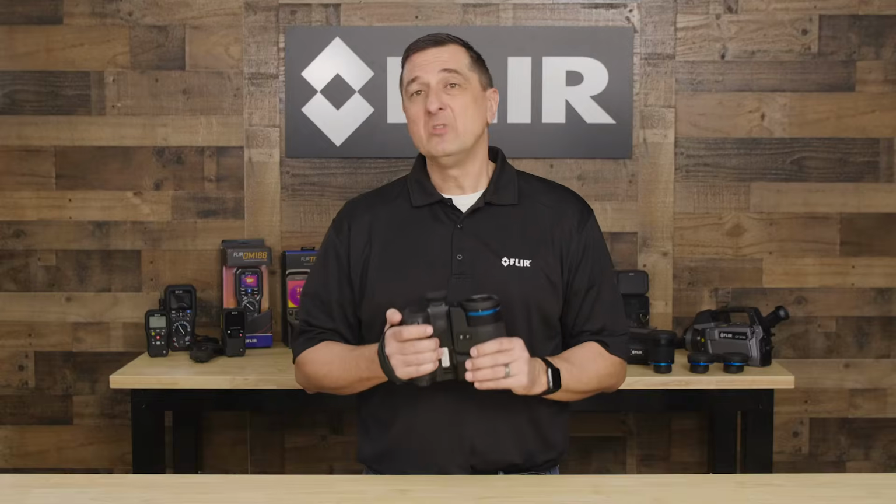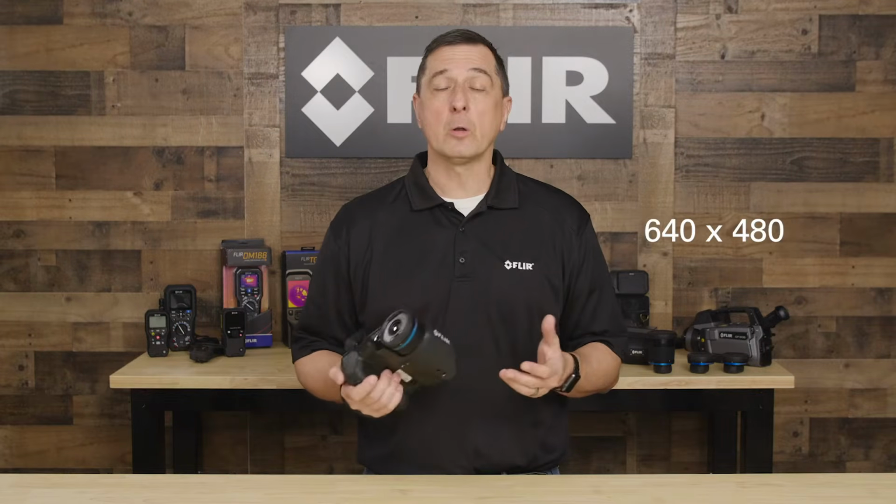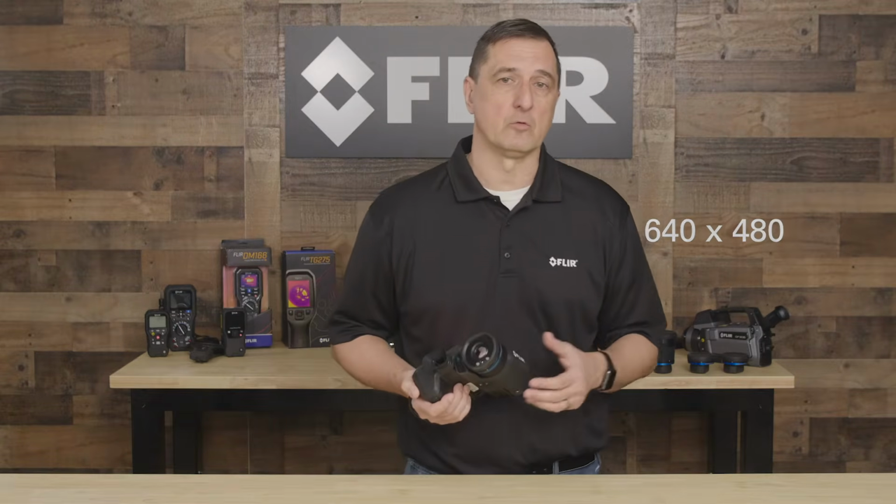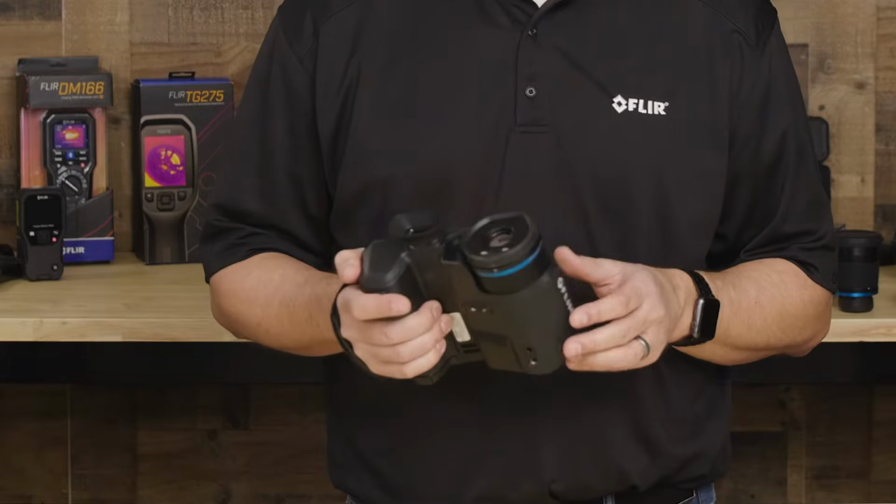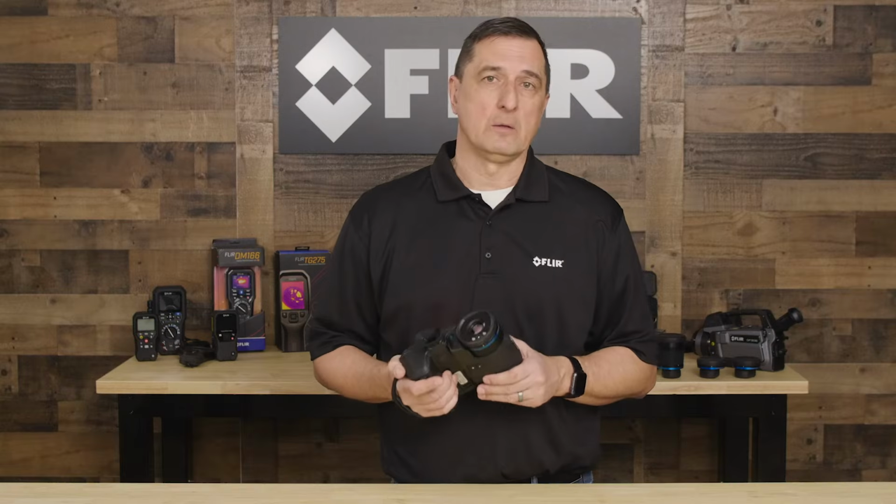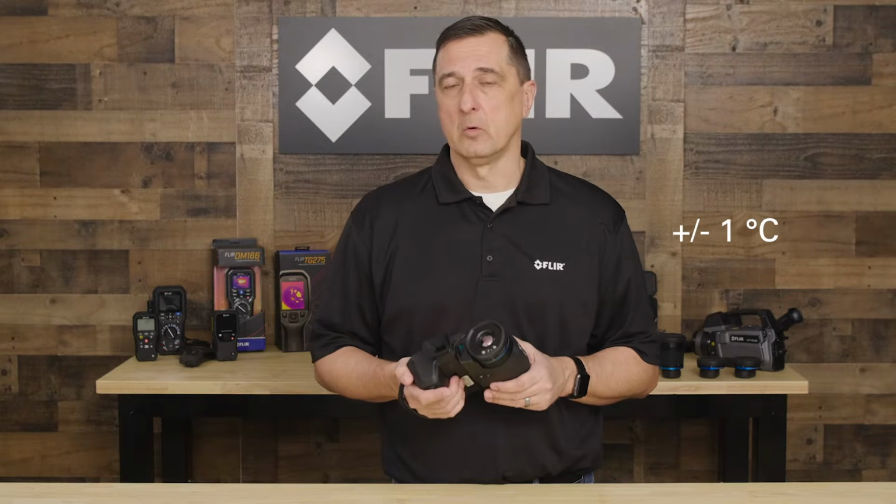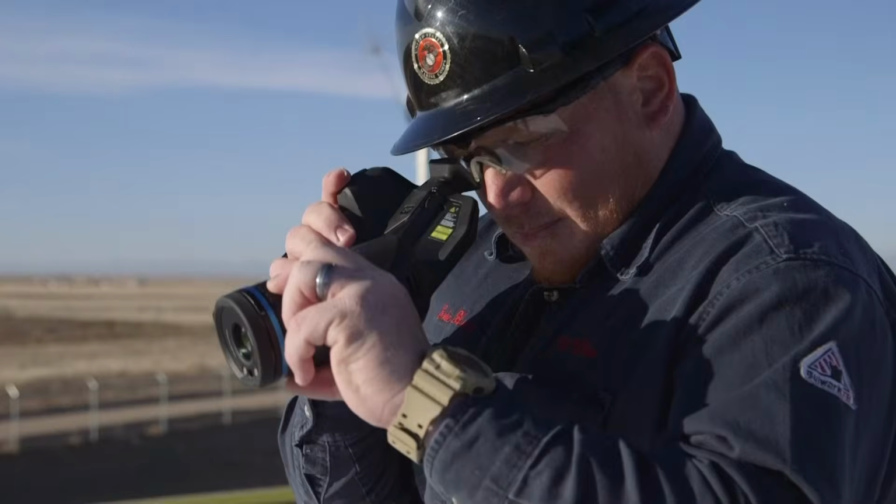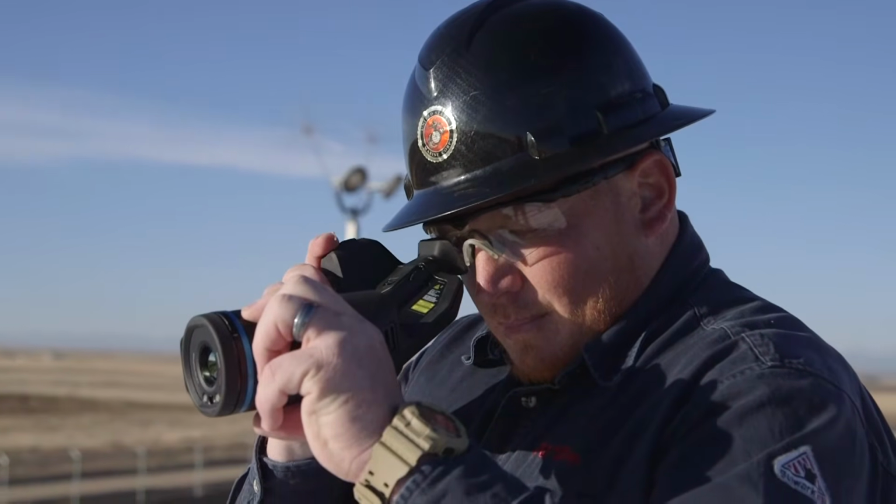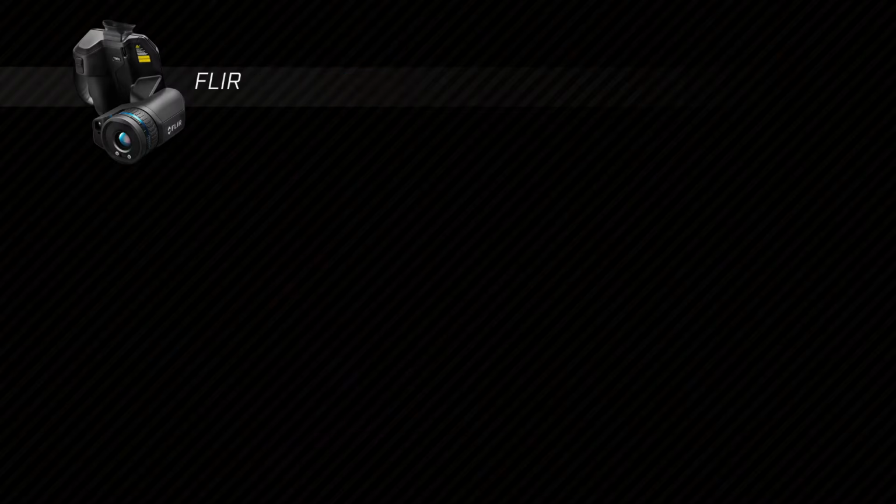So here we have our new T865 camera. It has a resolution of 640 by 480 pixels, yielding 307,200 pixels. One of the other nice features of this new T865 is its accuracy. We have now got the camera accuracy down to plus or minus 1 degree Celsius or plus or minus 1% of the reading. So you know that when you're operating with this system, the information that you get, the targets that you take pictures of, you know that they'll be accurate.